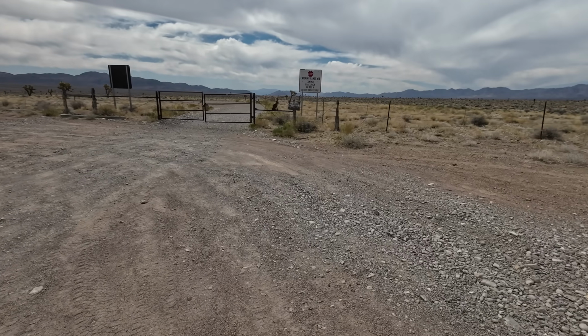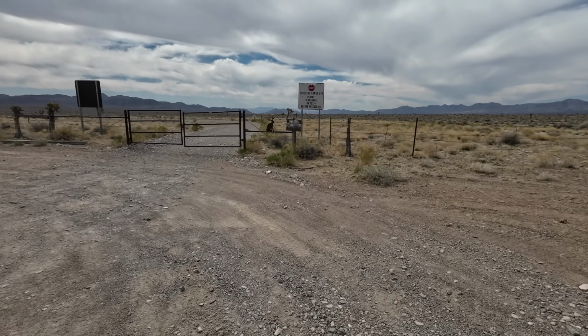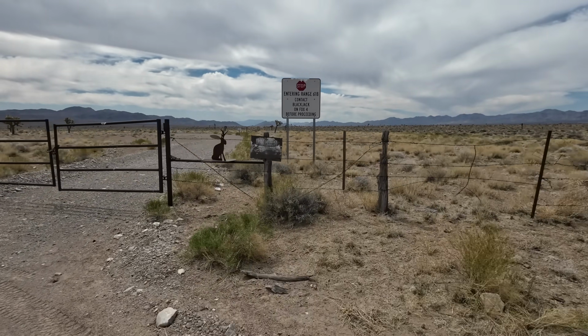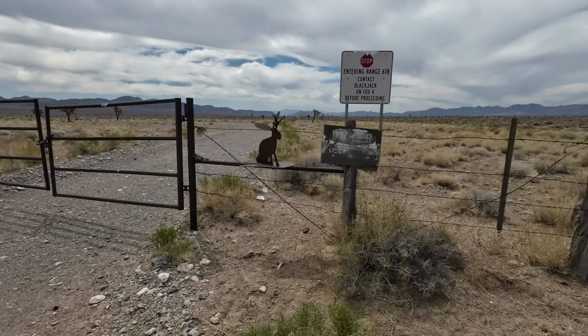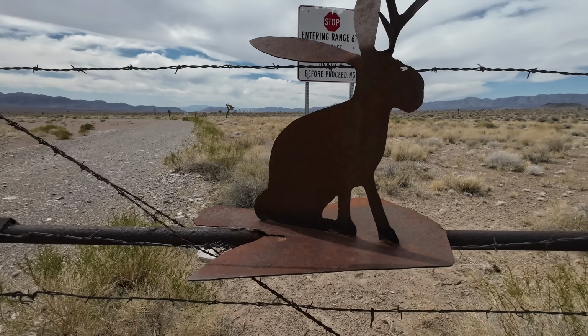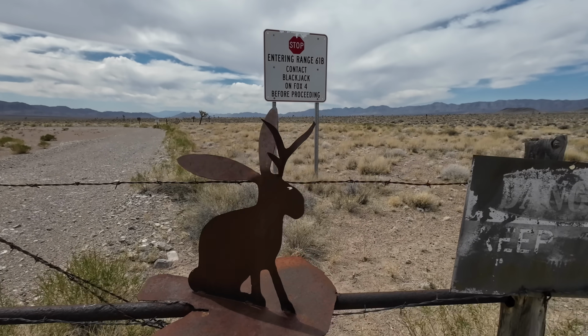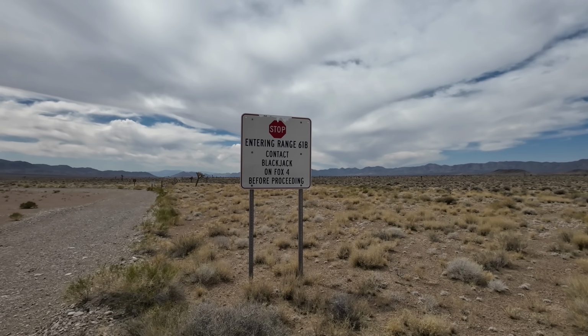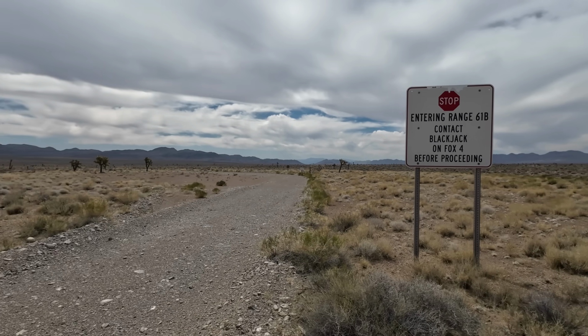So here's the Range 61 gate, also sometimes referred to as the Wilson gate. It's marked by this distinctive jackalope. I don't know the story on it, but it's been here as long as the gate has, as far as I know. This northeastern section of the NTTR lies adjacent to Area 51, but the road beyond does not directly connect with the base, so you don't often see camo dudes out here monitoring traffic.